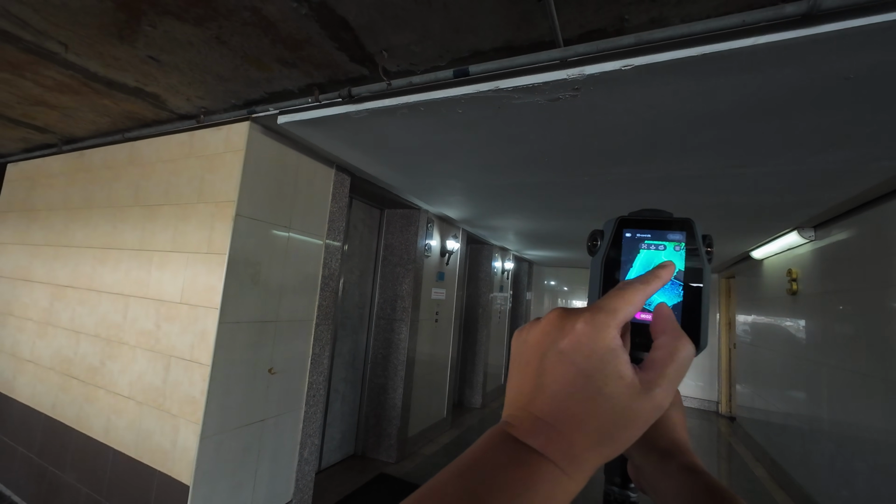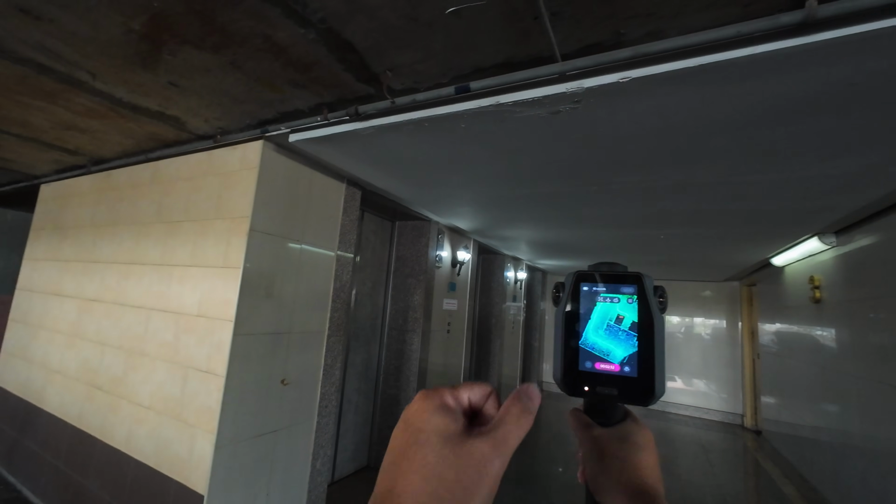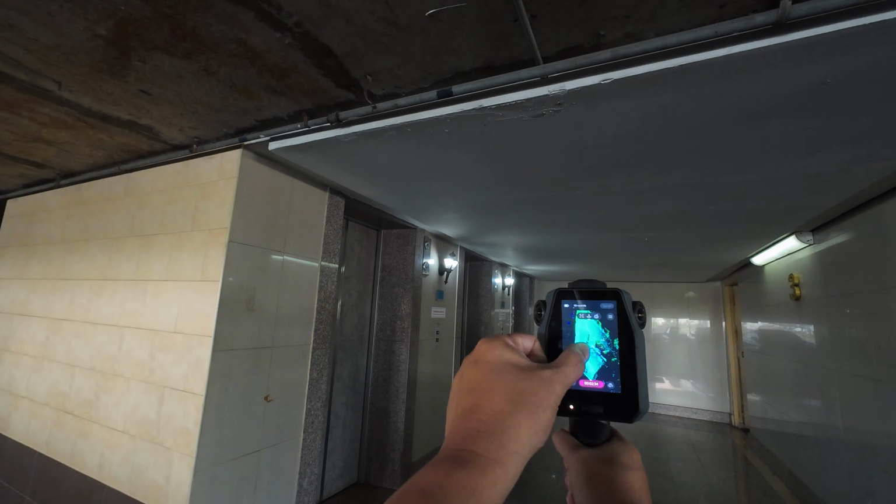Okay, you can see that this is the point where I am. This is the elevator shaft.